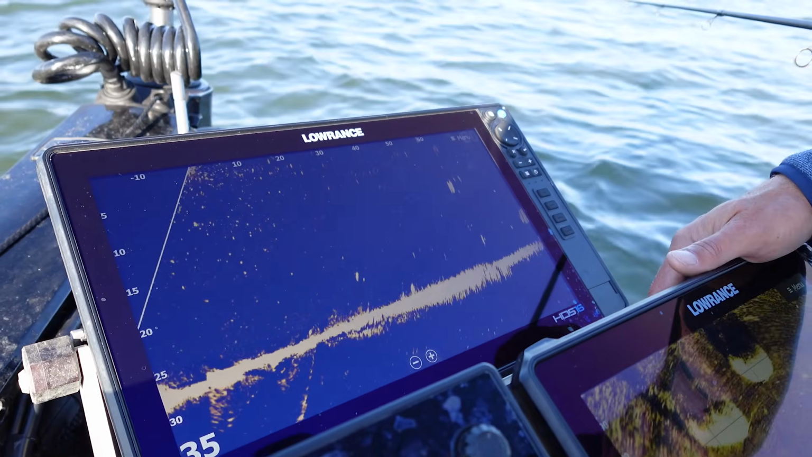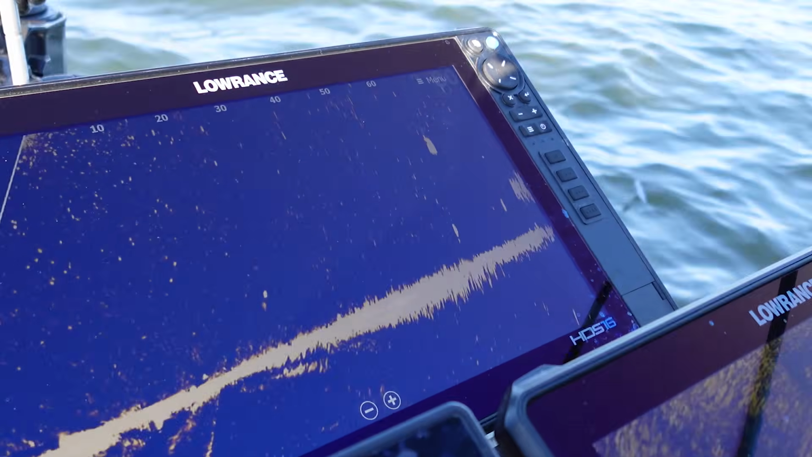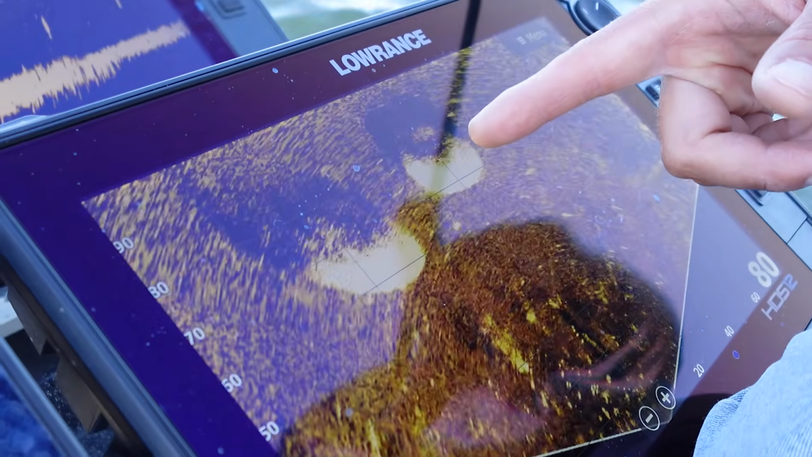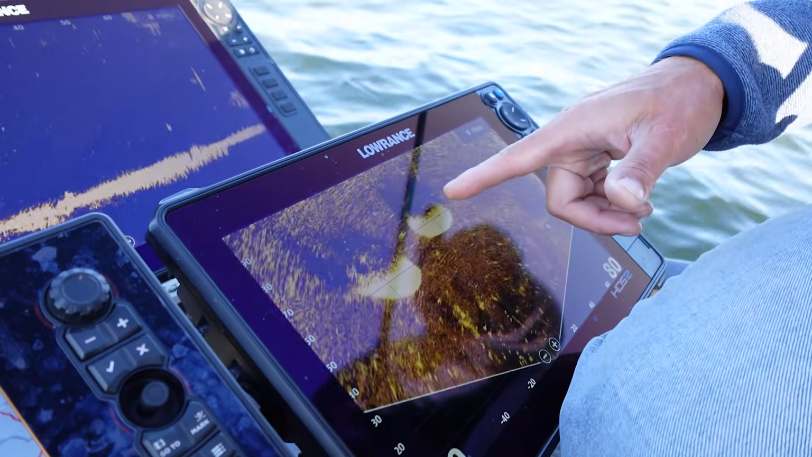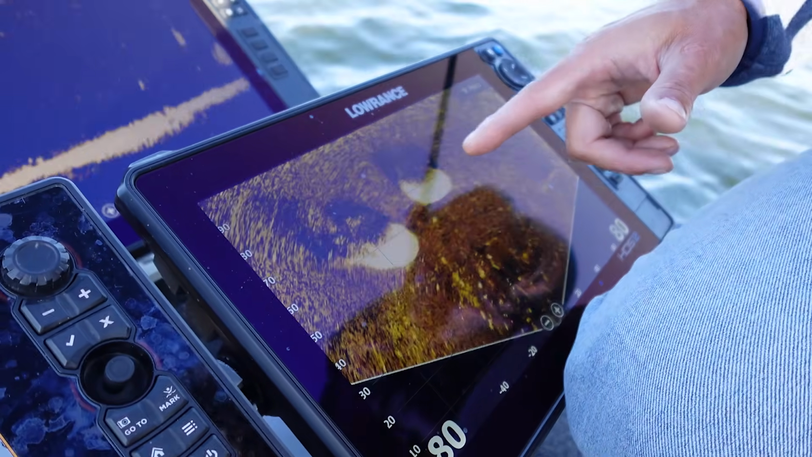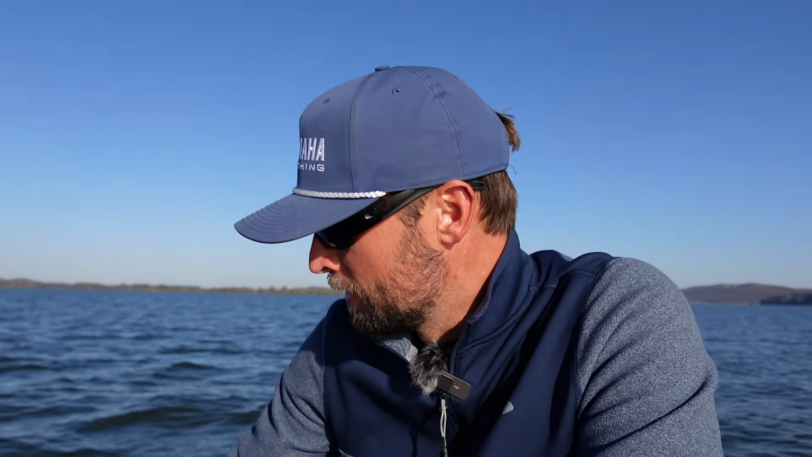But we're out here really just chasing fish. You can see there's bait. You can see the bait here on scout mode really well. We've got it set a little bit further out, so there's two big balls of bait out there. You can see a fish swimming right there through the bait. But we're out here chasing bait, chasing fish that are feeding on the bait.